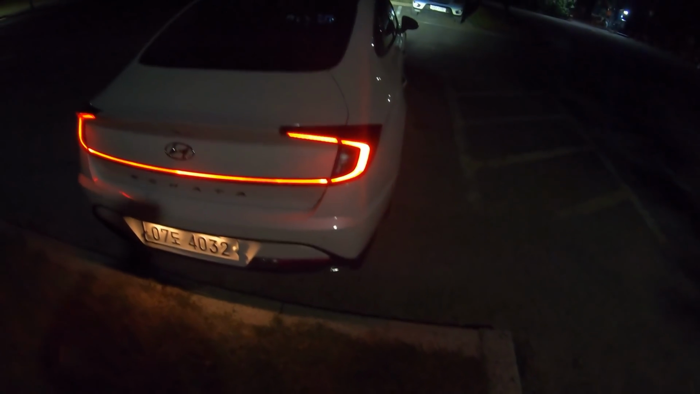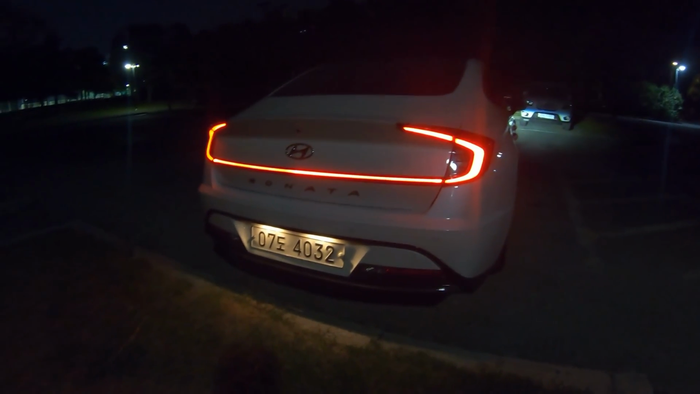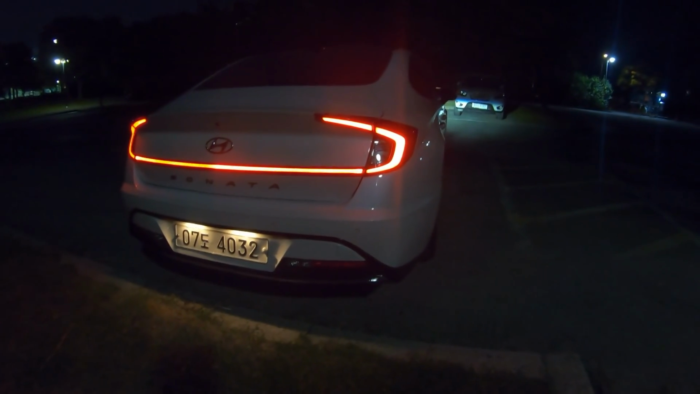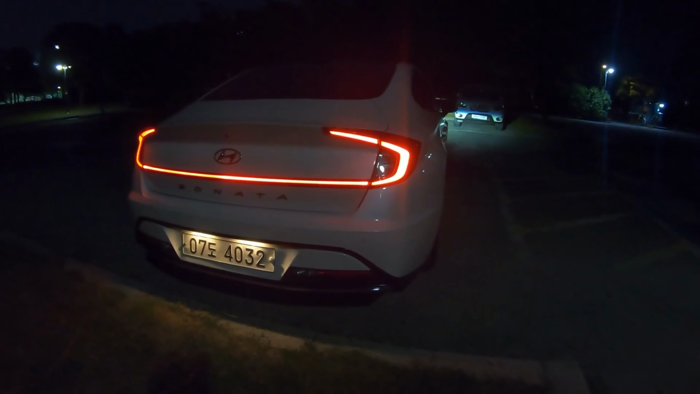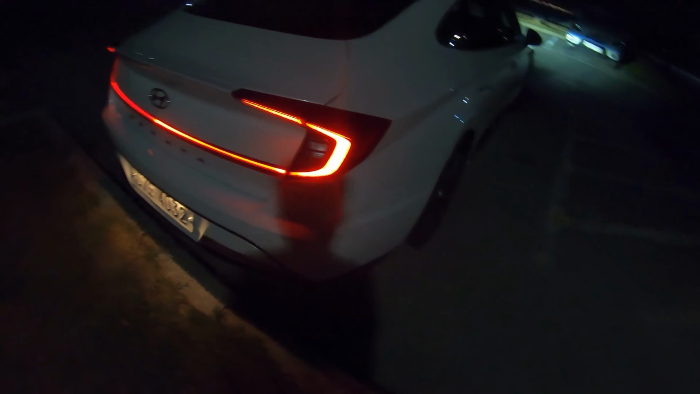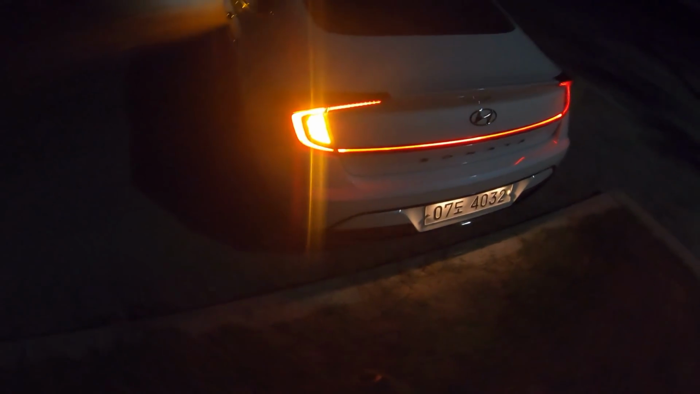There's some kids riding bicycles here, and I really wanted to show you the back because I think lots of people don't like it, but looks pretty good. Let me just turn on the turn signal and show you what it looks like. The gauge cluster looks pretty nice, right? That's actually turn signal. It's a V type.